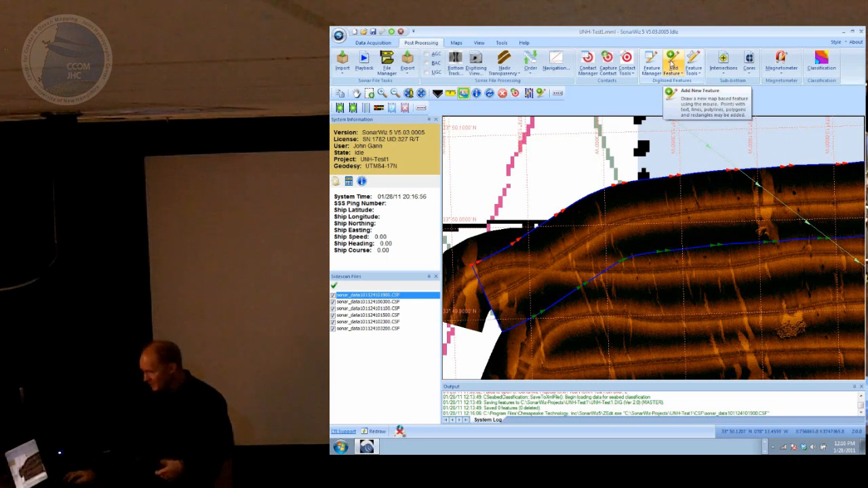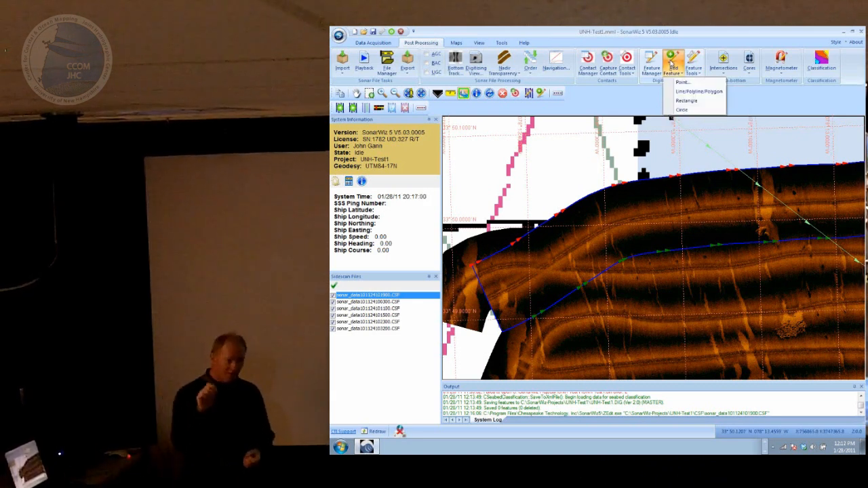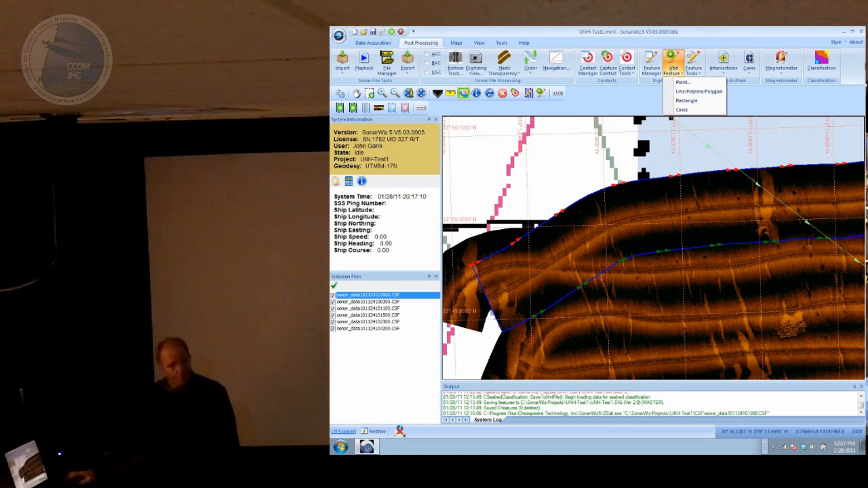Feature Manager, this is the points, lines, and polygons things I talked about. You can click on the mosaic or on a waterfall view and maybe outline the boundary of a sand pocket or something that's too big to be a point contact feature, maybe a bigger area. Like, what is the waterfall view?